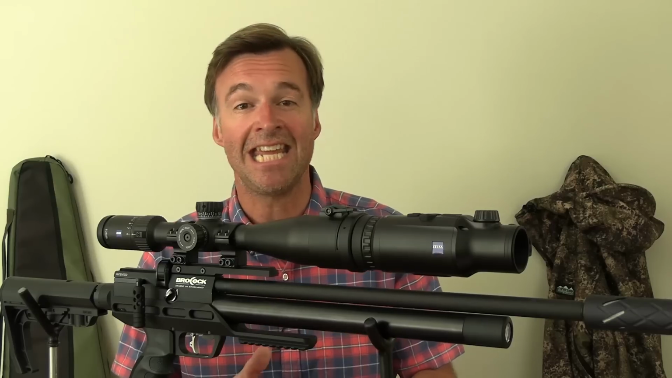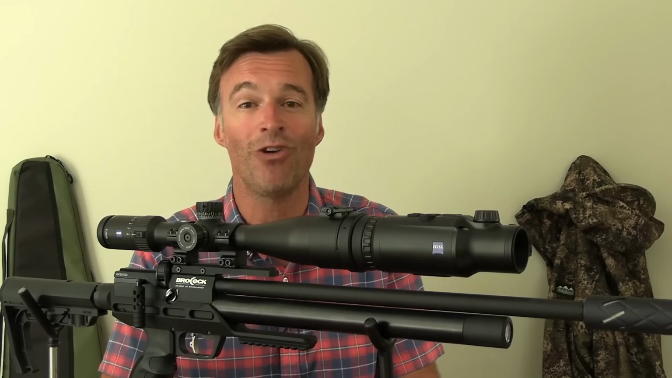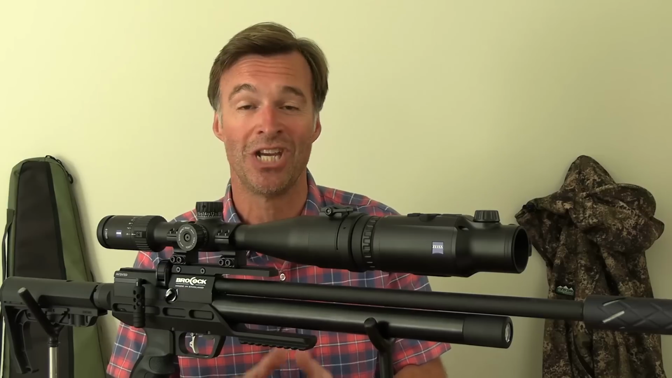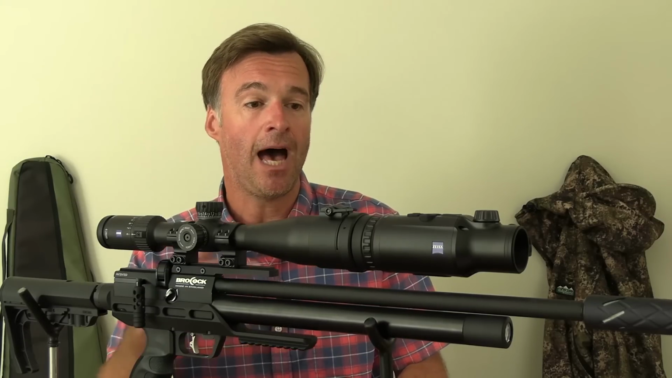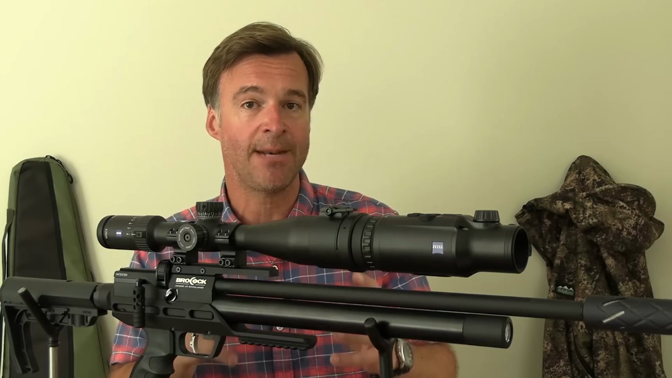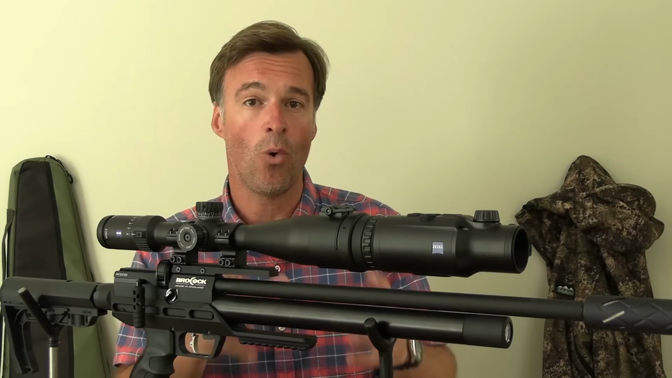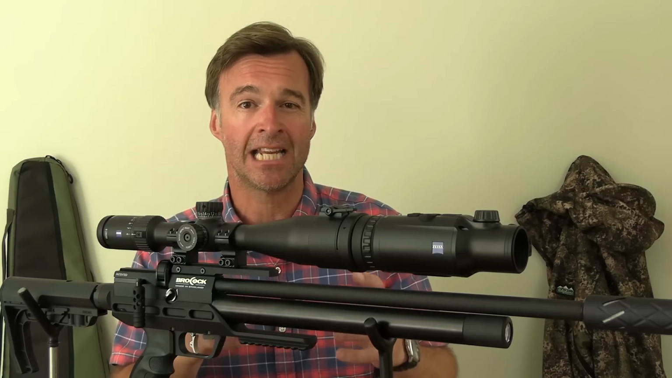The DTC runs an onboard rechargeable battery with a continual runtime of up to 10 hours, which should be plenty for most of our shooting. However, if you give the power button a quick press, you can put it into standby mode, which can also kick in automatically, and that extends battery life really significantly.